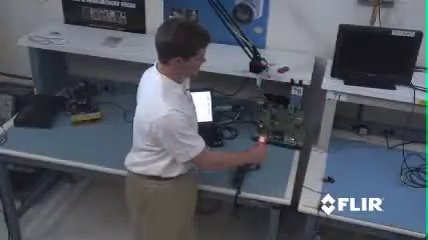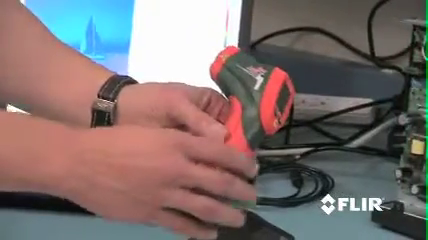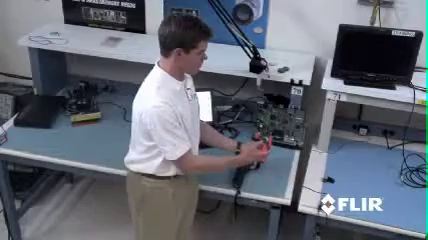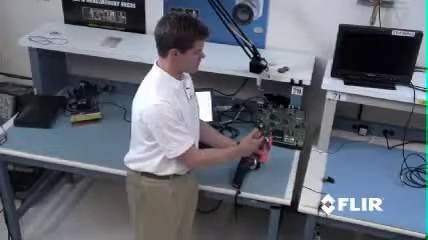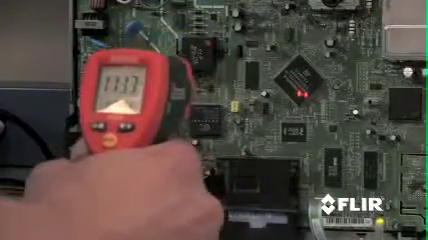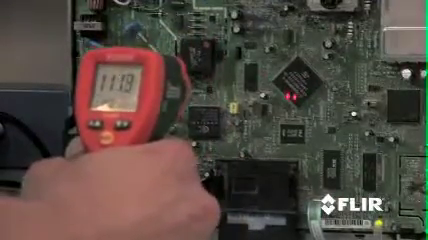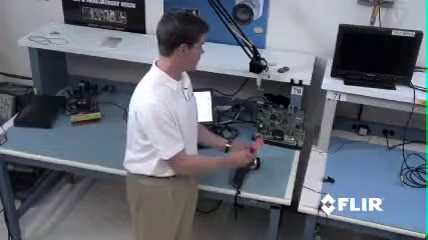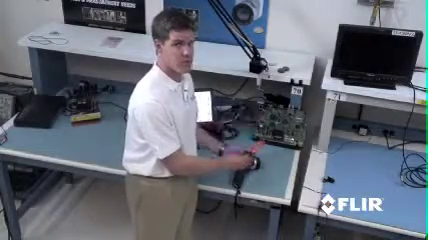I point it and I get a temperature reading out. A common misconception though is that the two laser dots that show up are where I'm measuring temperature. In reality, the temperature measurement is dependent on the distance of my spot pyrometer to my device. The farther I move away, the larger the area that I'm averaging for my temperature measurement. This makes it challenging to get accurate temperature measurements on devices with small components, such as our printed circuit board.